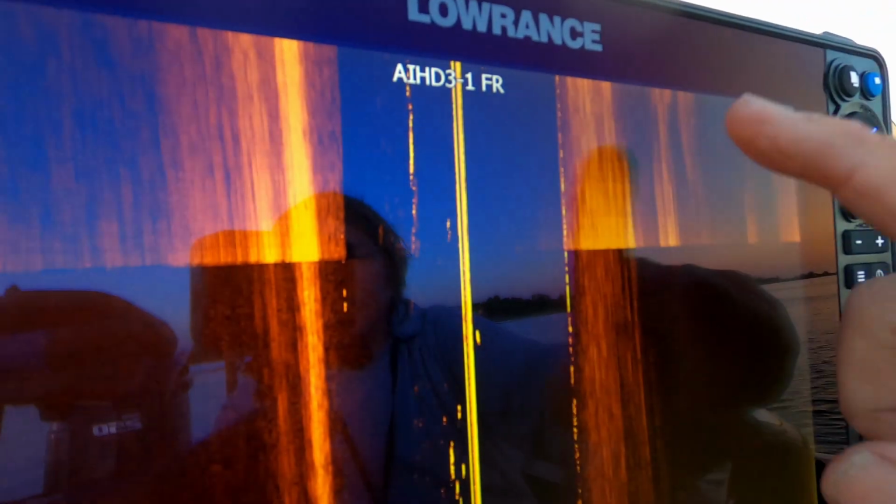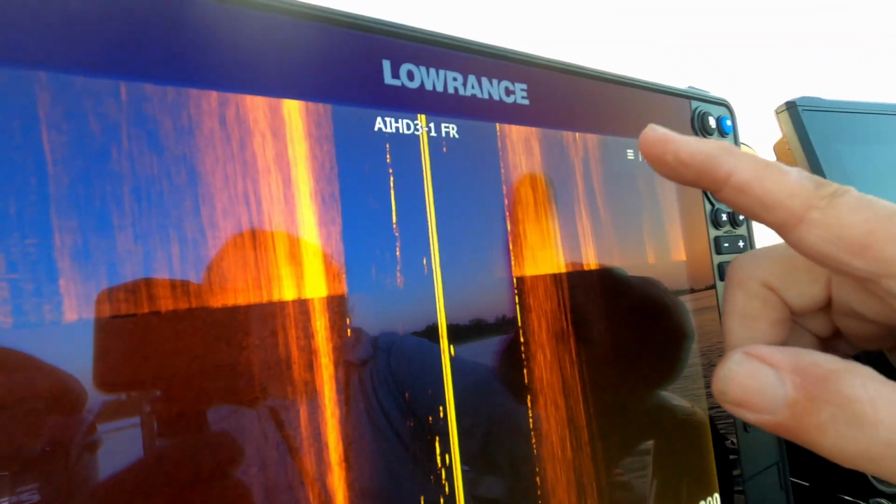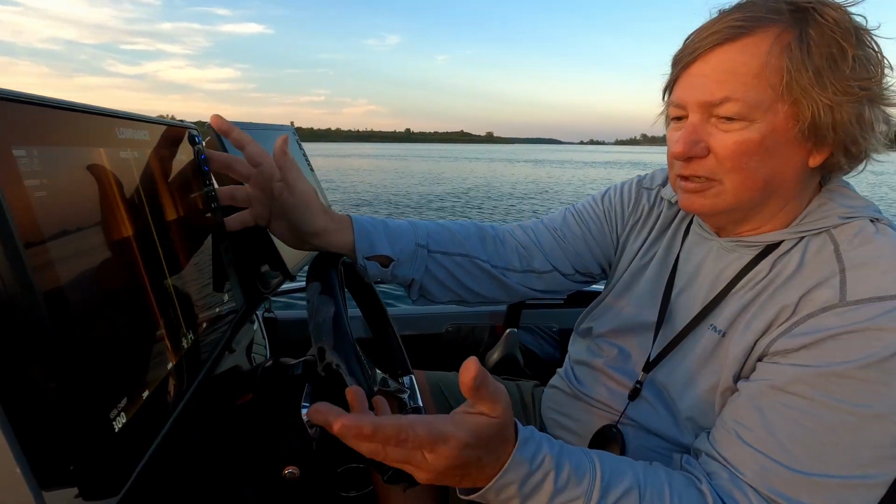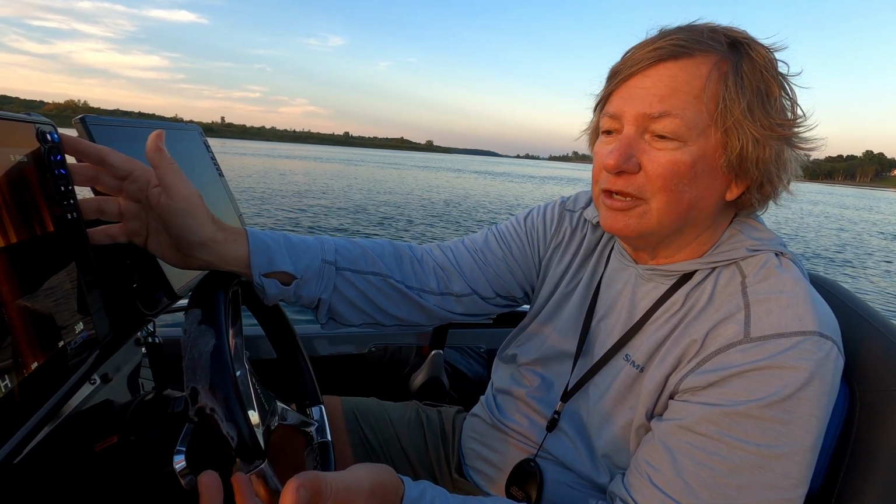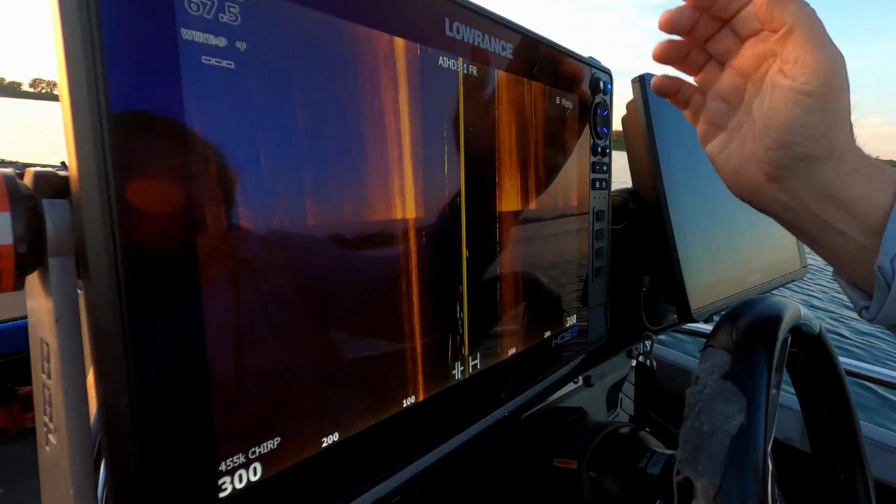Okay, so if you're having trouble in the bright sun seeing something, you may want to switch to the lower frequency to get a brighter screen. That's what this boat owner runs. He likes the brighter screen. It's a little hard, again, when you get sun behind you in your back. This darker palette is a little harder to see.